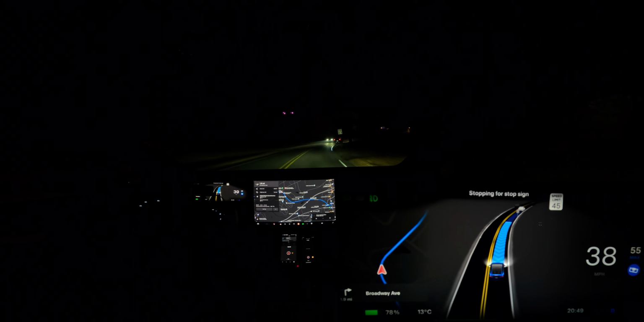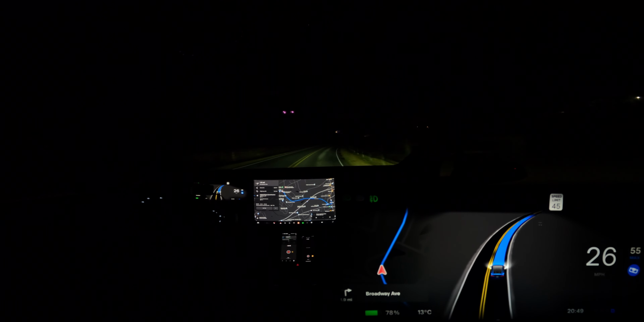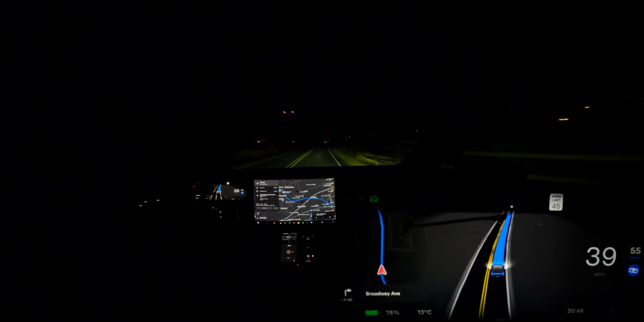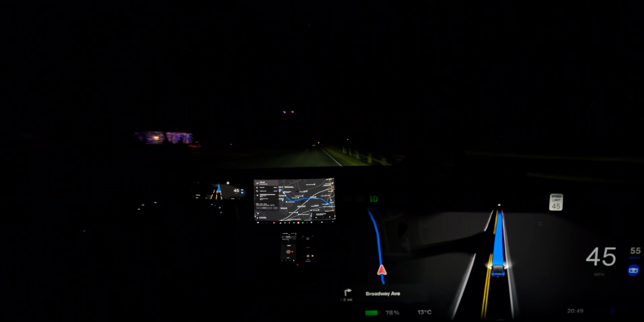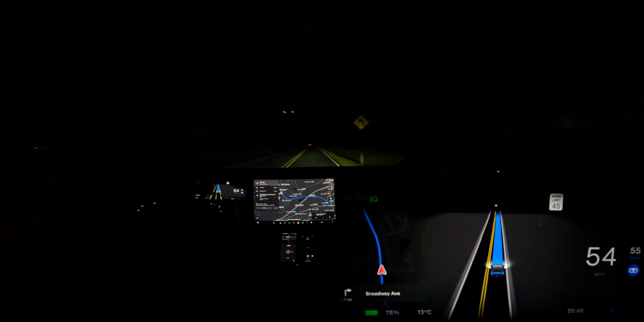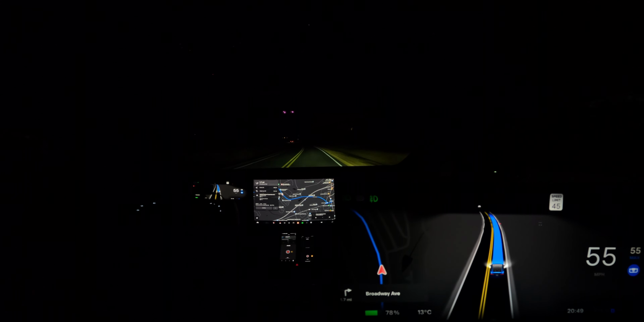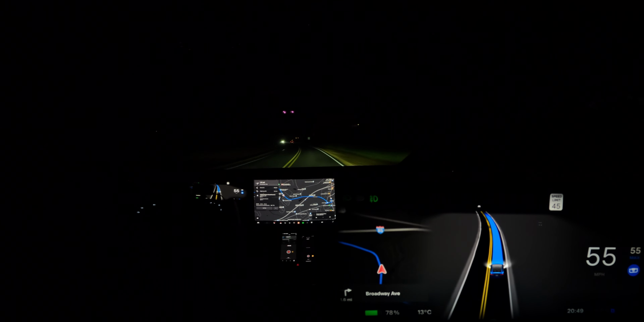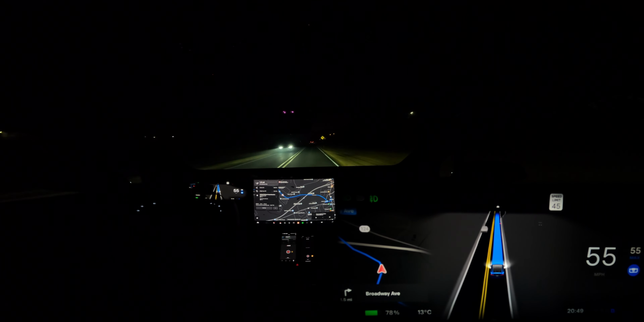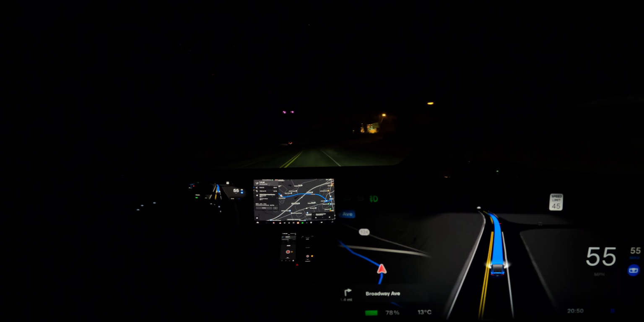So now we're indicating, make a hard stop for, I guess, that stop sign that was on the right hand side. This stop sign, again, I mean, I explained this so many times, this stop sign does not apply to this road here. It is for a small side street, and previous versions of FSD have made the car really come to a stop there. Unnecessarily, because the stop sign does not apply to this road.